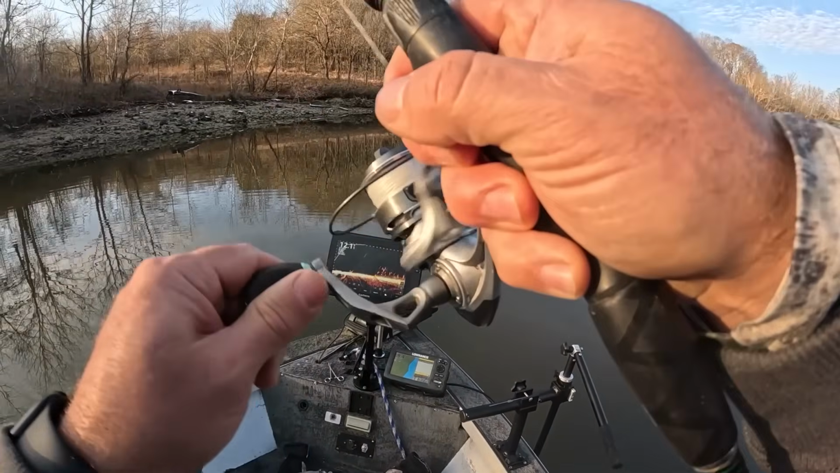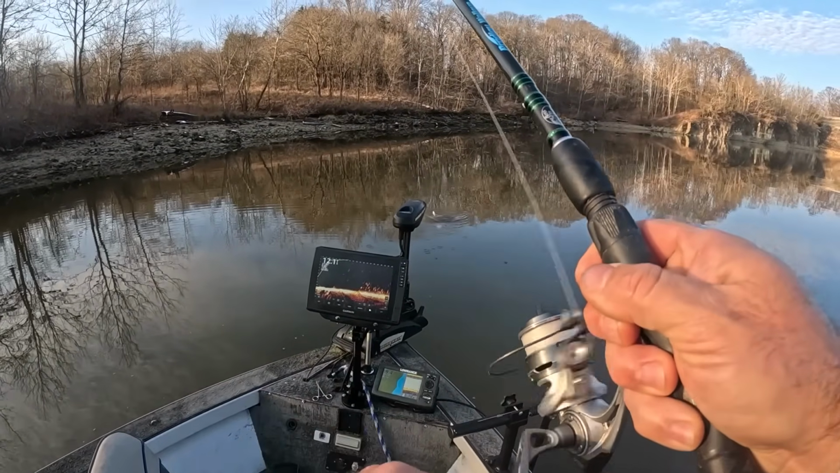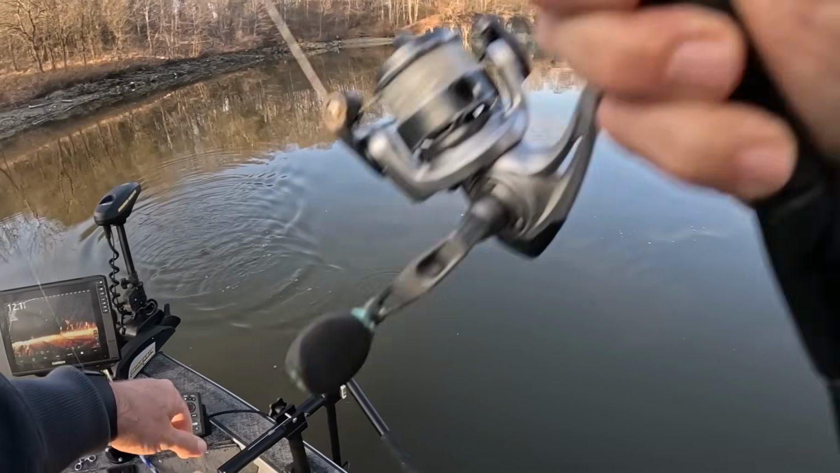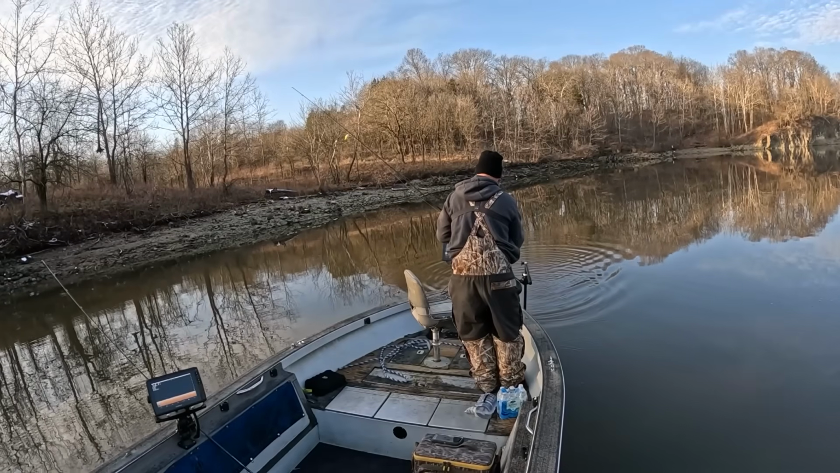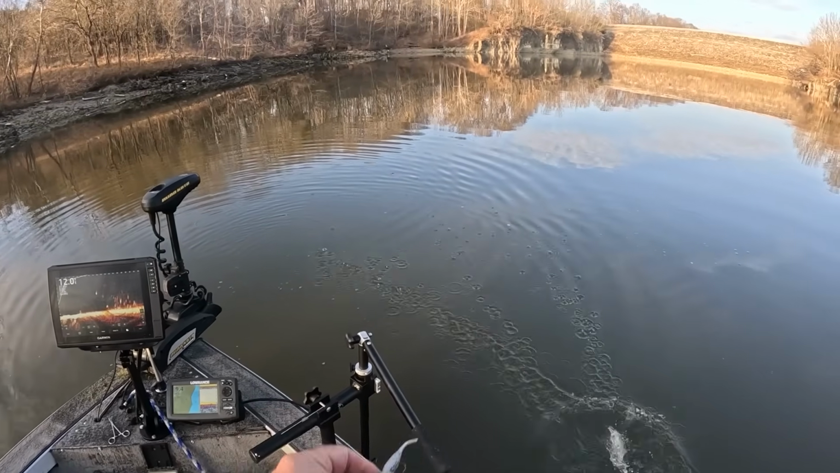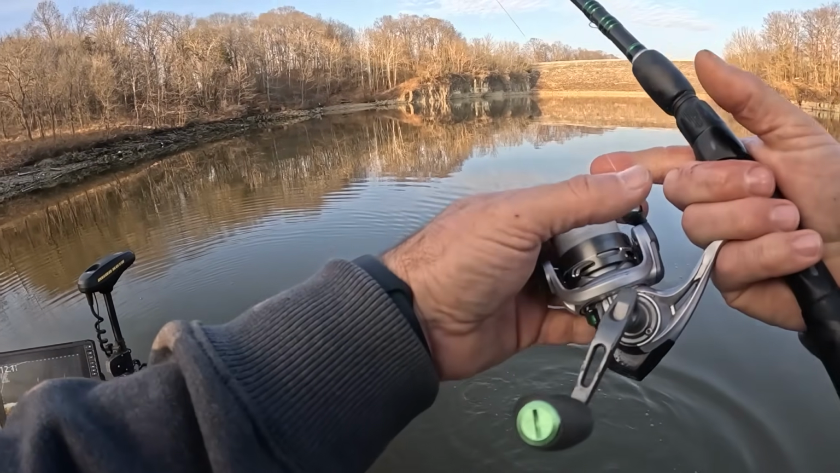There he is. There's some bigger fish down there than that.